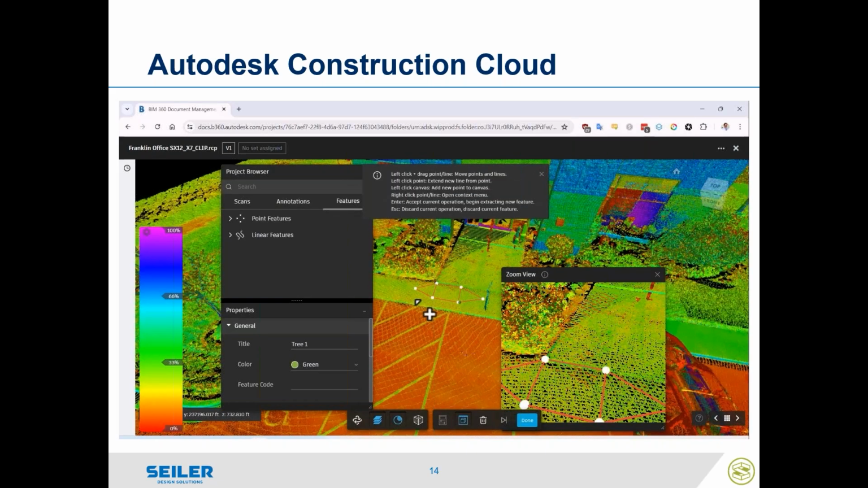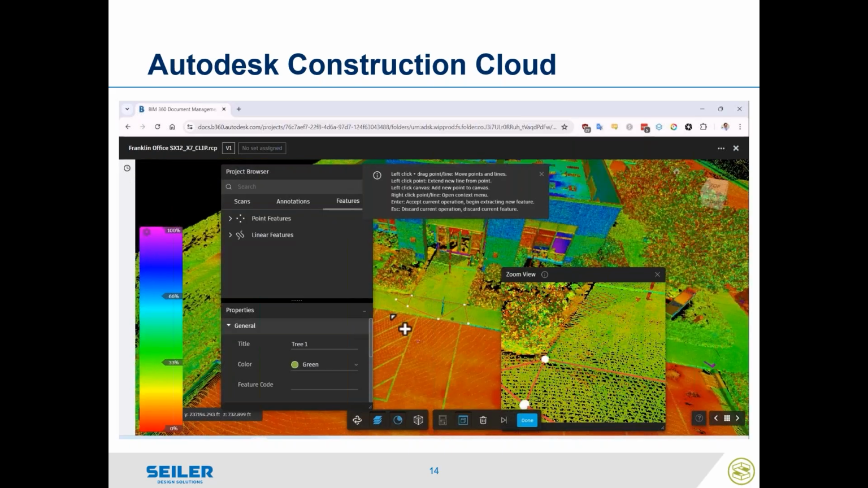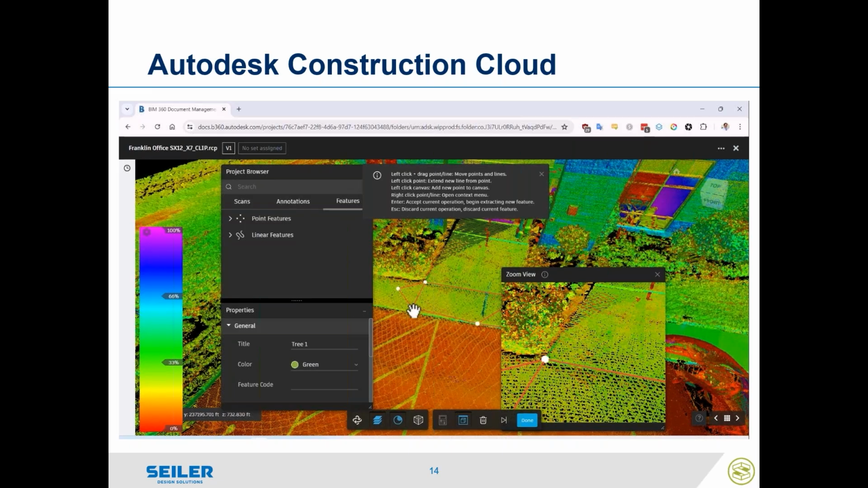Here you see I'm doing something new that just came out in this version of ReCap on the cloud, the sidewalk ramp extractor. So it's going to make a series of feature lines to extract any kind of handicap ramp. I'm kind of guessing here on this one, but I'm going to stretch this all the way across.